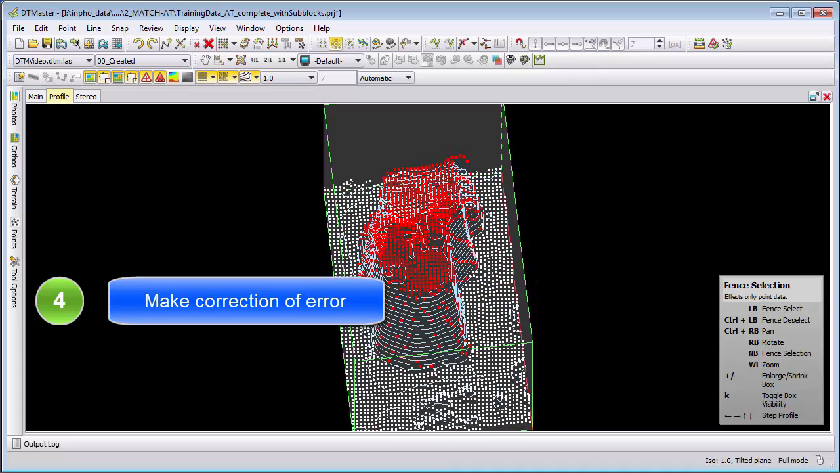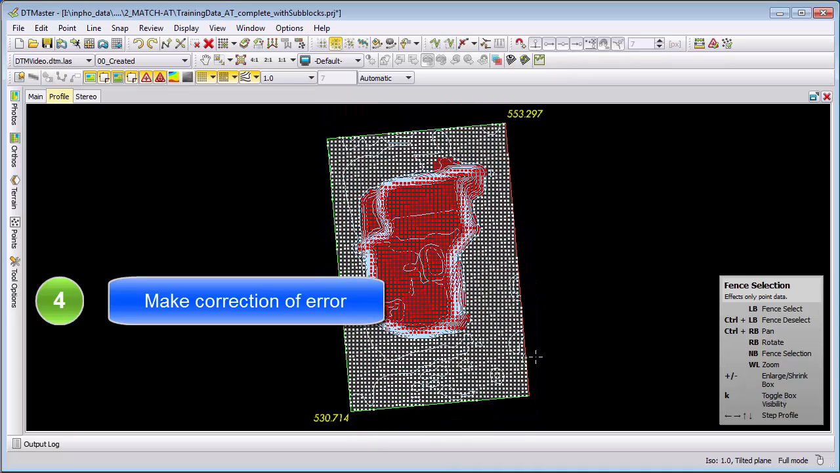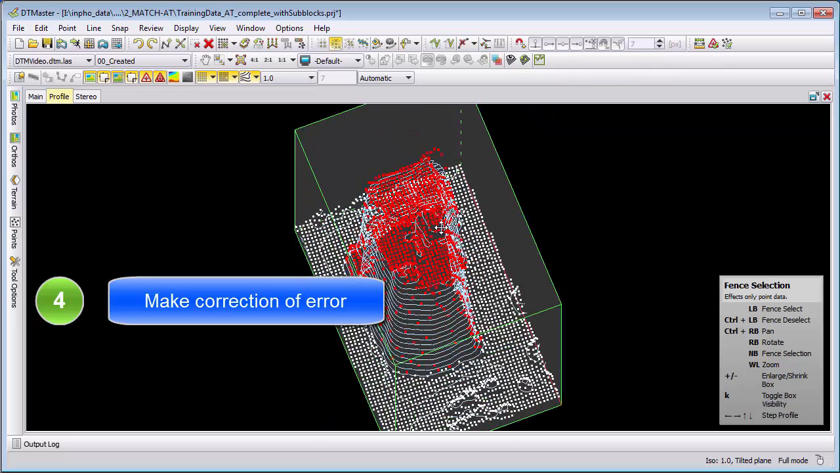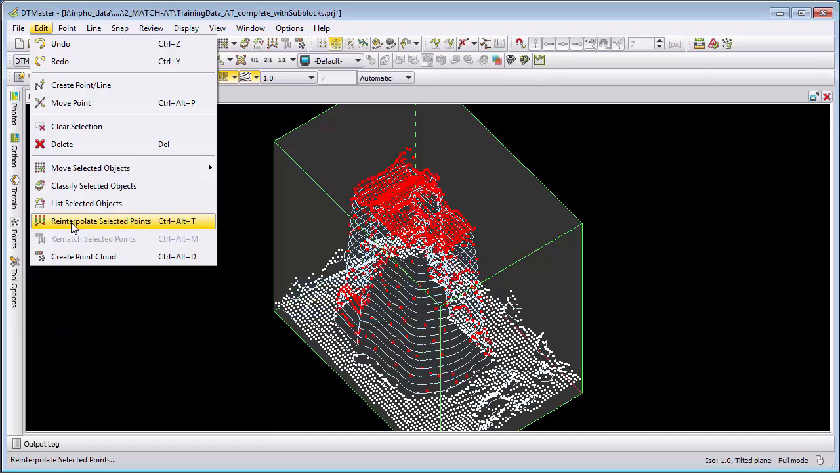When my wrong data is completely surrounded by correct data, so everything around my data here is correct, then I can use the function Reinterpolate, and it will use all the selected red points, and each red point will get a new height interpolated from the surrounding points not selected.